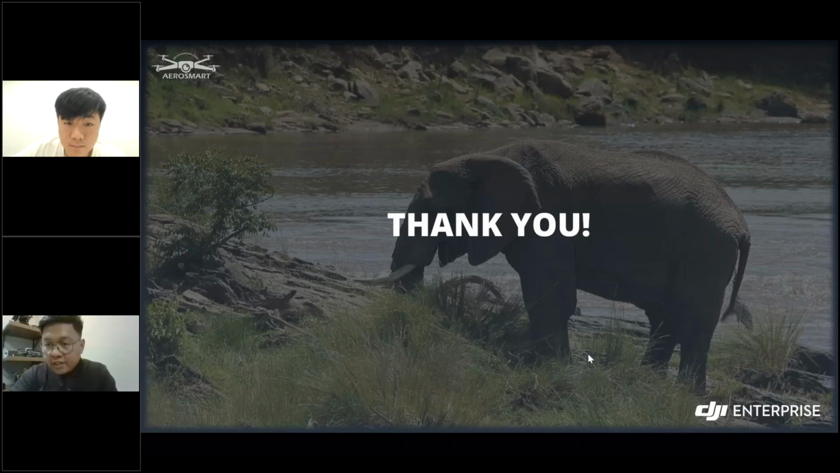One more question here is, were there any AI models used for that project? Yes, the drone itself, the DJI Matrice 40, is capable of AI. It can detect people, vehicles, and animals. Also, it can be trained. For example, if you're looking for specific items like cracks, you can actually train the drone to detect these types of things. Also, if you're looking for specific animals, like rhinos, you can actually train via AI for this one.